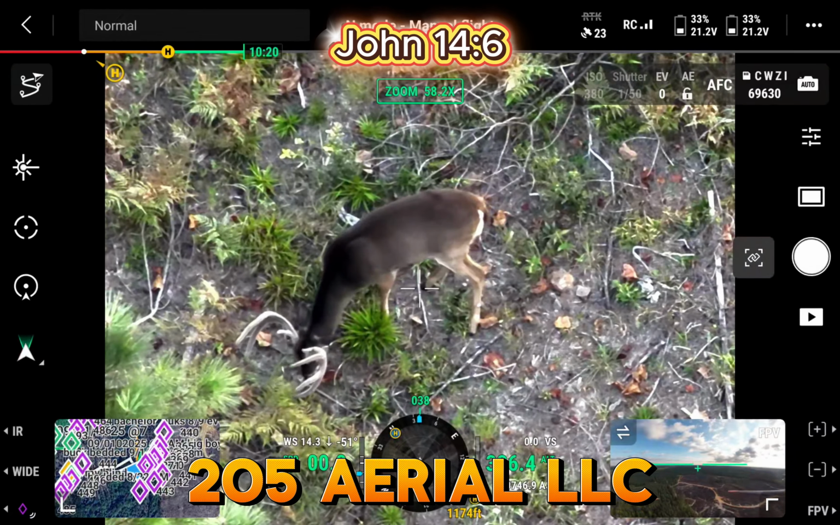I think he's actually feeding toward me, and the wind's, I guess, in his face. It's a good buck.